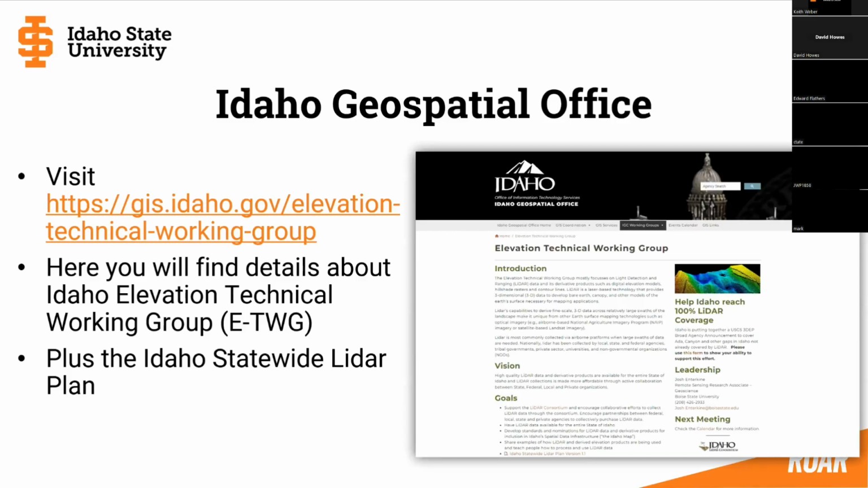One of the next stops you'll probably want to make is the Idaho Geospatial Office. That's the website right there in orange. Once you're at that website, you're going to find details about the Idaho Elevation Technical Working Group, the same group I just talked about.